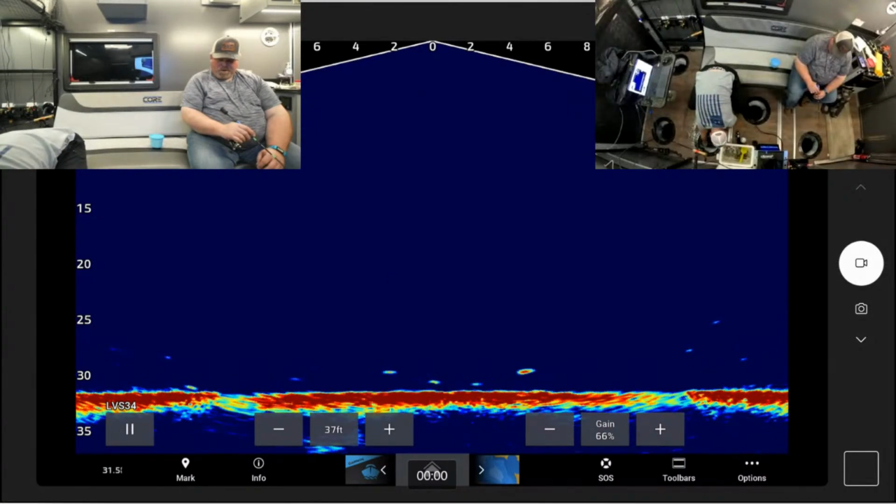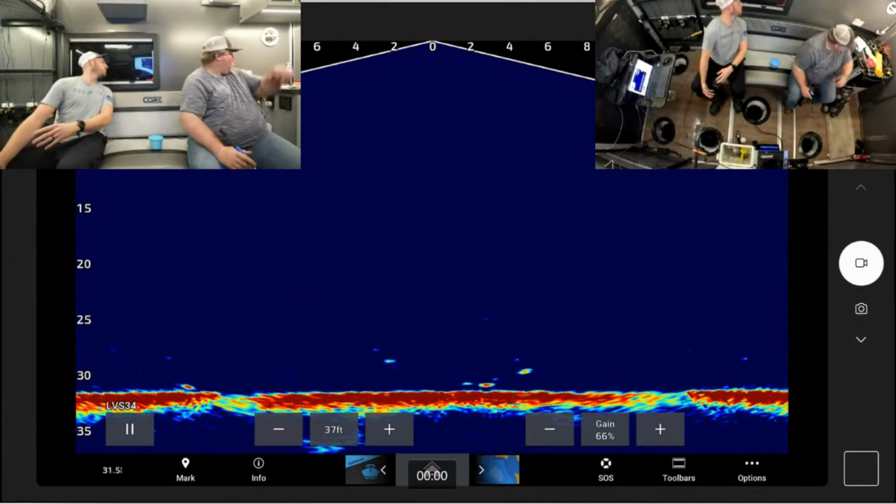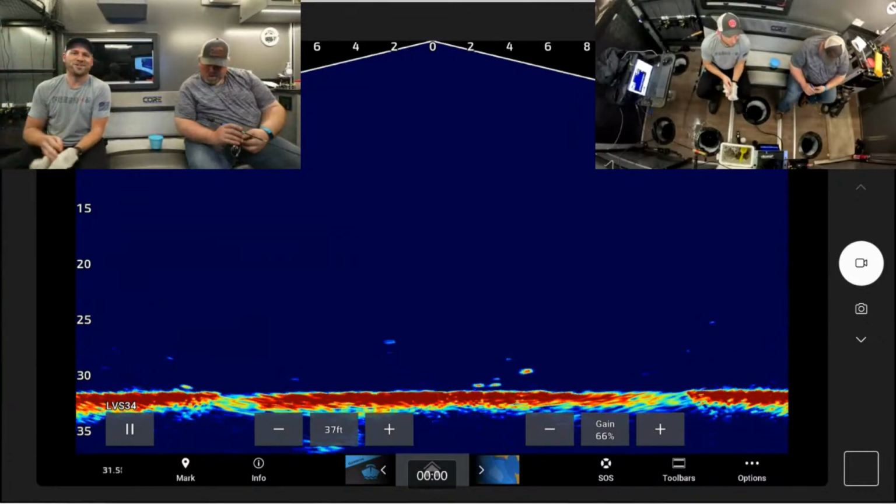Hold it for a second. Whoa, wrong way. There she goes. Shot off down the hole. You have a rag up there? All right, perfect. Thank you. There we go. Fish on for the night.